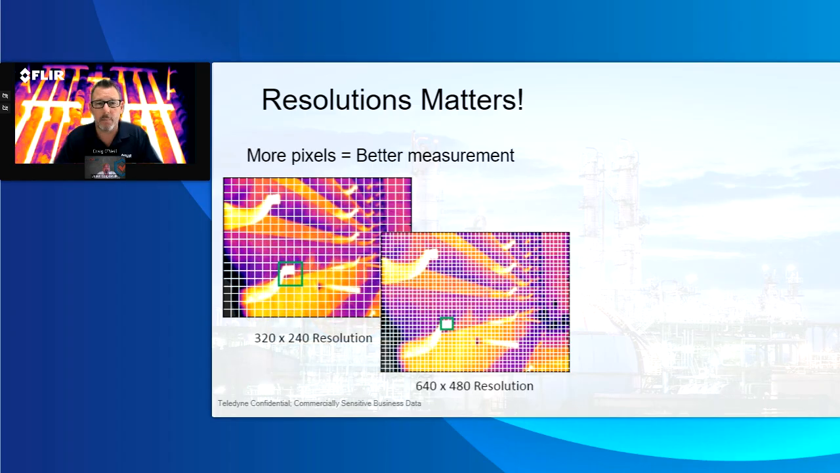If you look at that more in a true furnace inspection from an old camera, like a GF309 on the left, and a new camera, getting 9 pixels of an equivalent piece, you would get a lot of cold and a lot of hot inside there. Whereas on the right, you can really get 9 pixels that truly measures exactly what you're looking at.